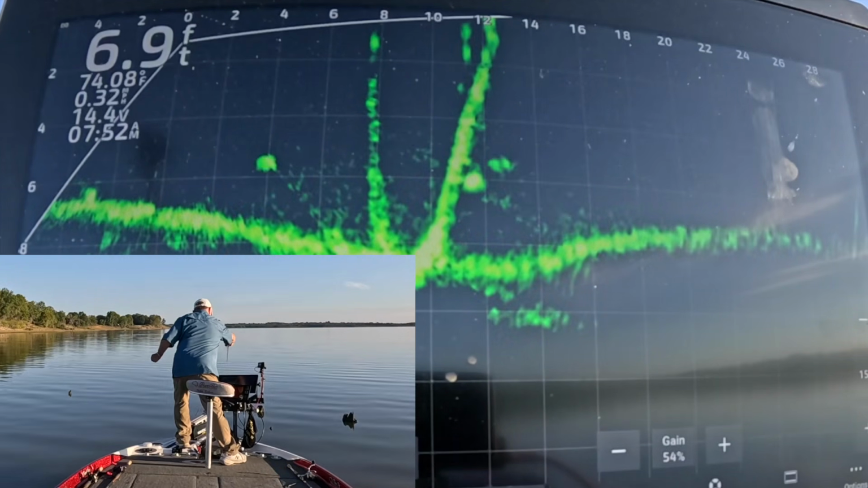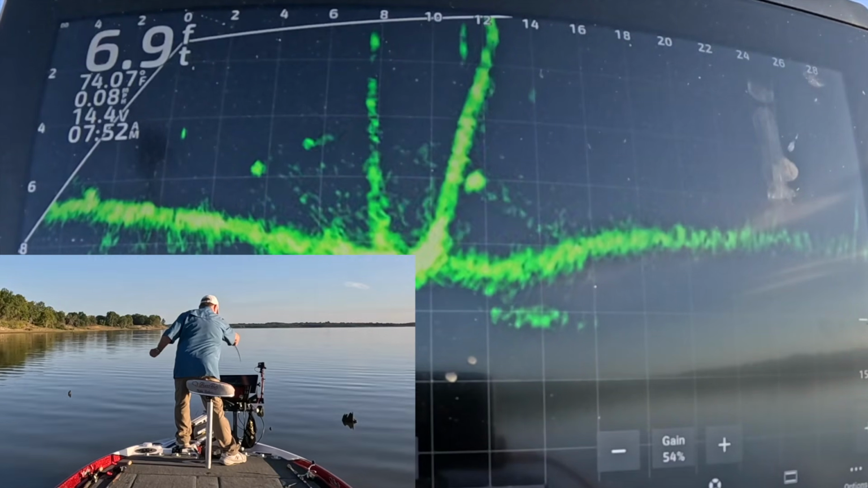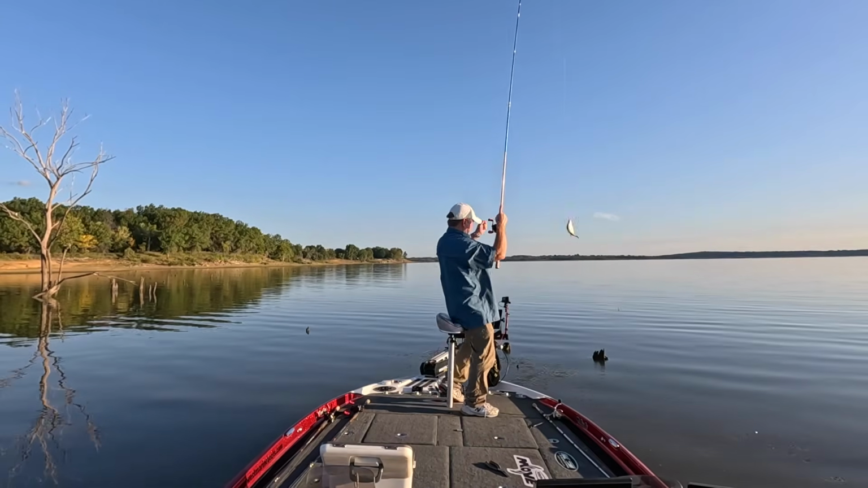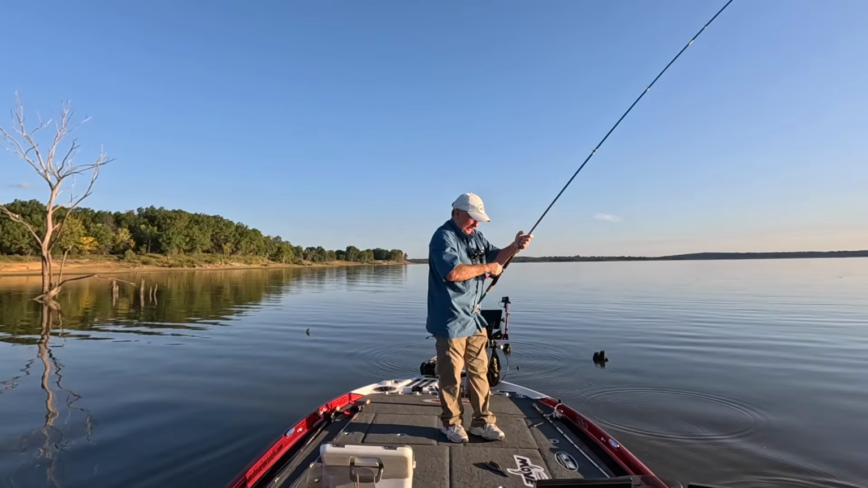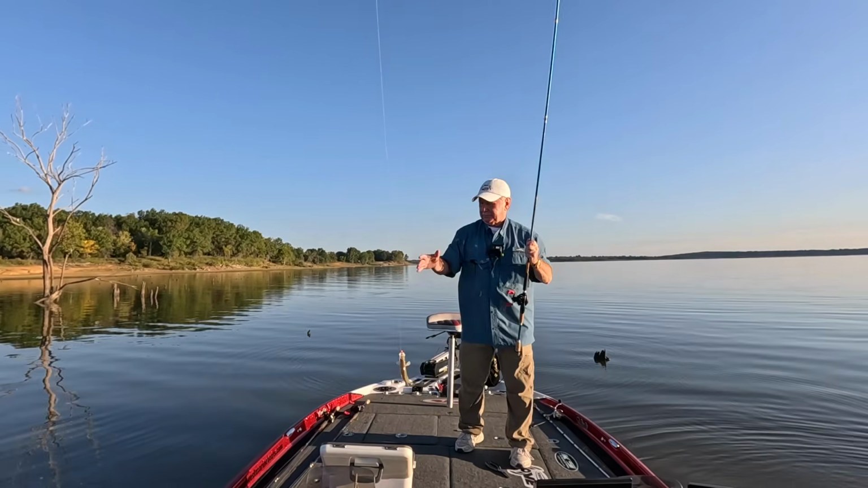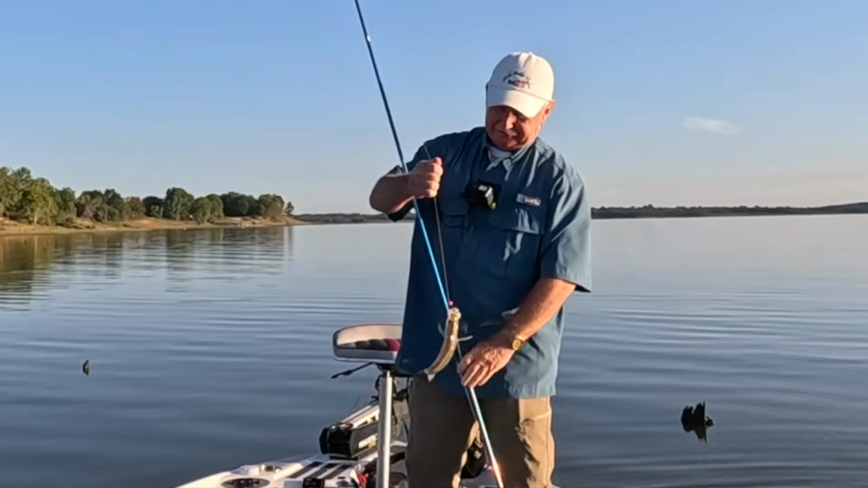Come on. Come on. You're gonna wear me down. Oh, he's looking. Got it, yeah. Now, that fish was bigger looking on the screen than that last one, and he's a smaller fish. Why? I have no idea. Well, I can't catch him. He stretched my reach to the limit.